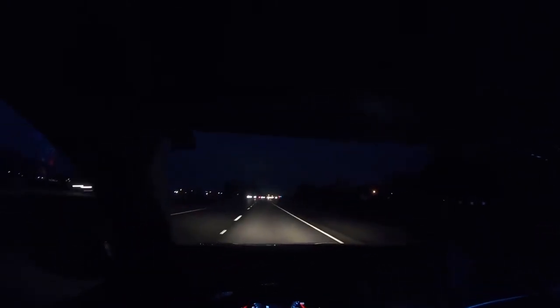This vehicle does have 115,126 miles on it. This is my personal vehicle, so